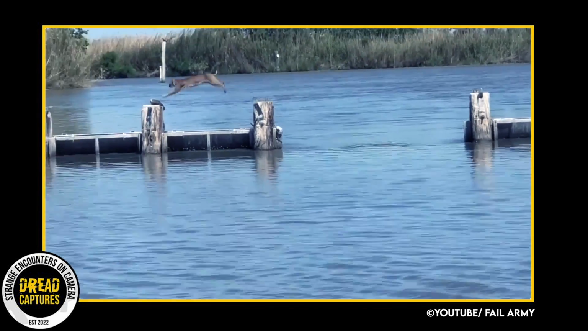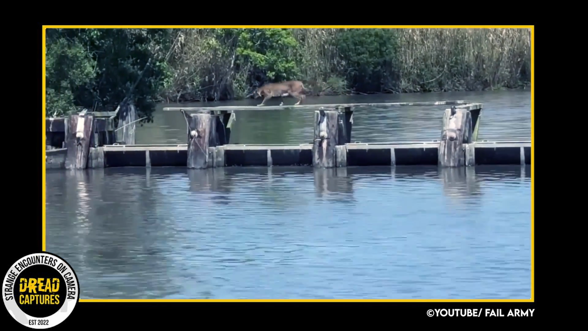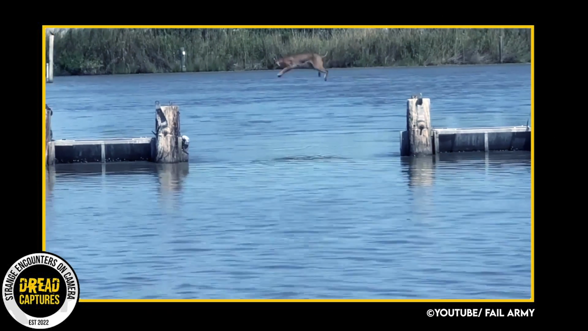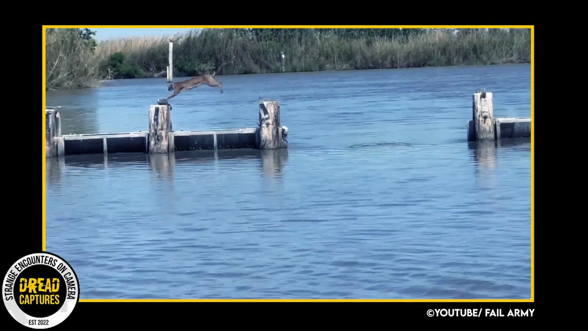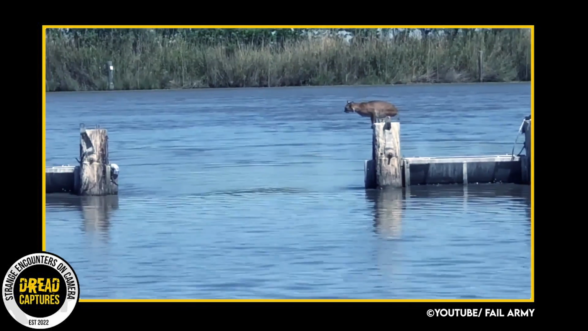That leap is amazing. What do we think that is, 20 feet or so? Man, I know these cats are super agile, but that's still very, very impressive. Let's watch it one more time.